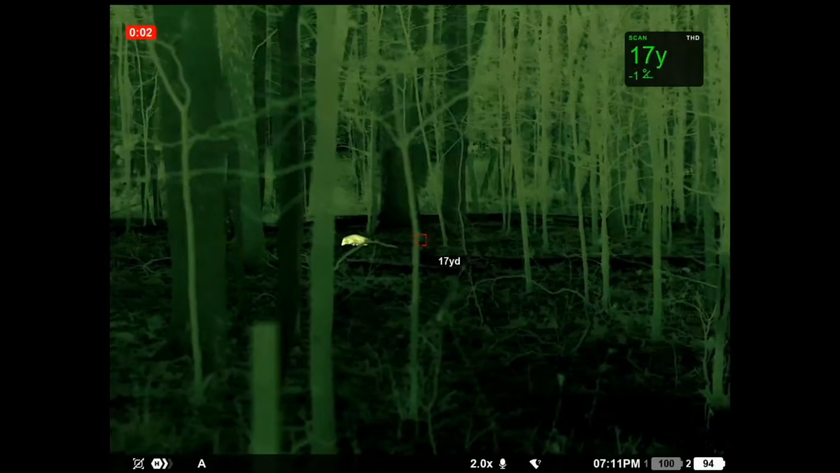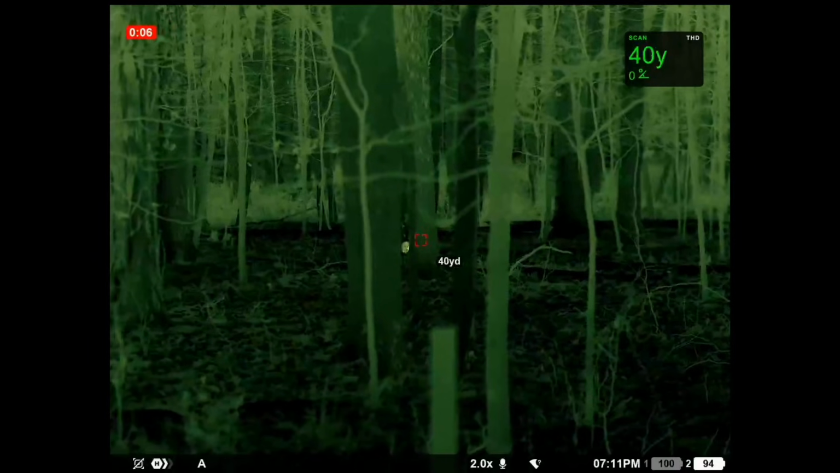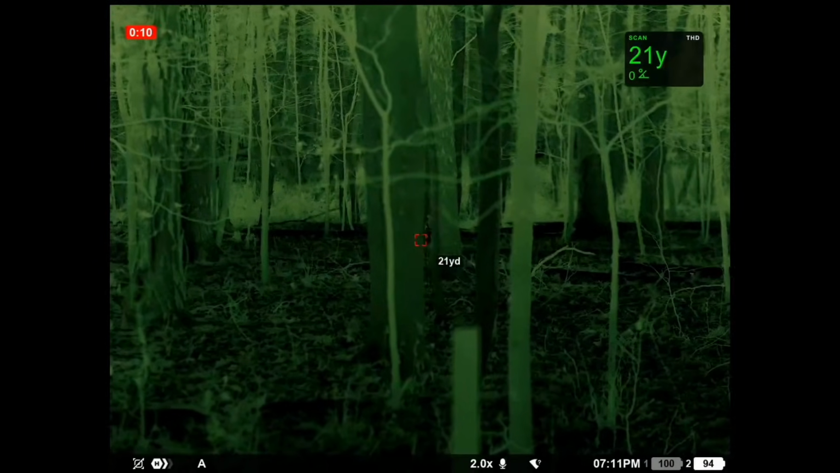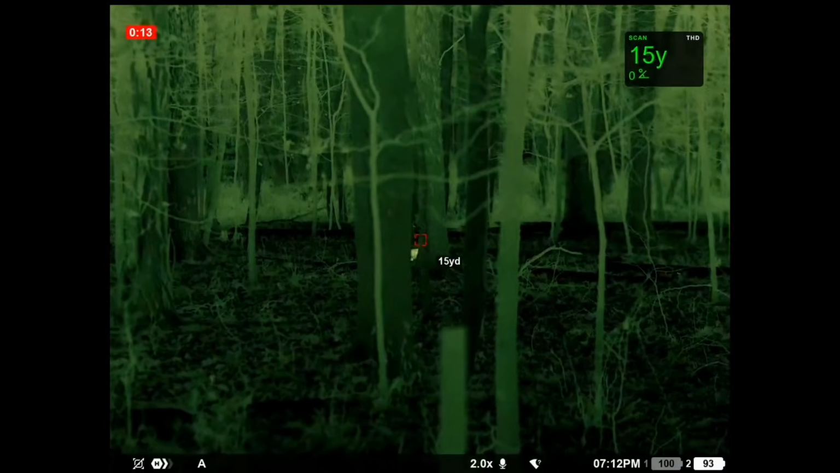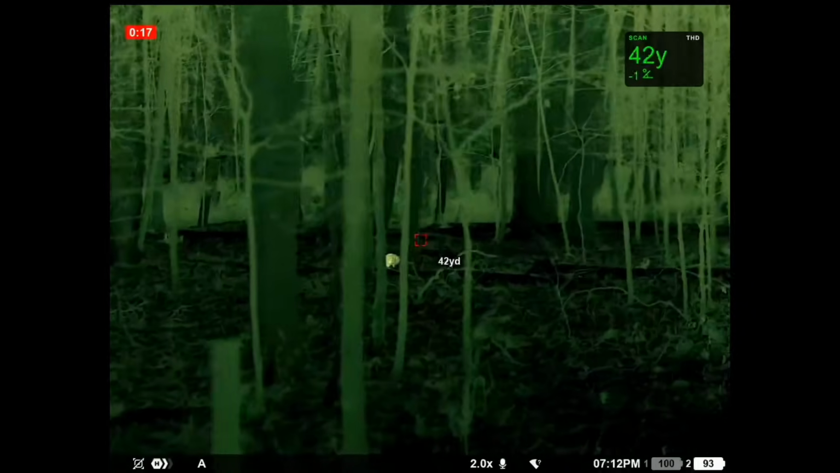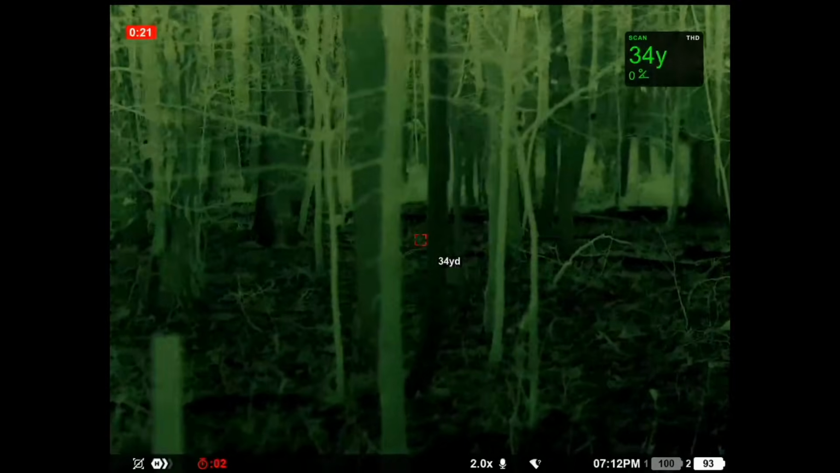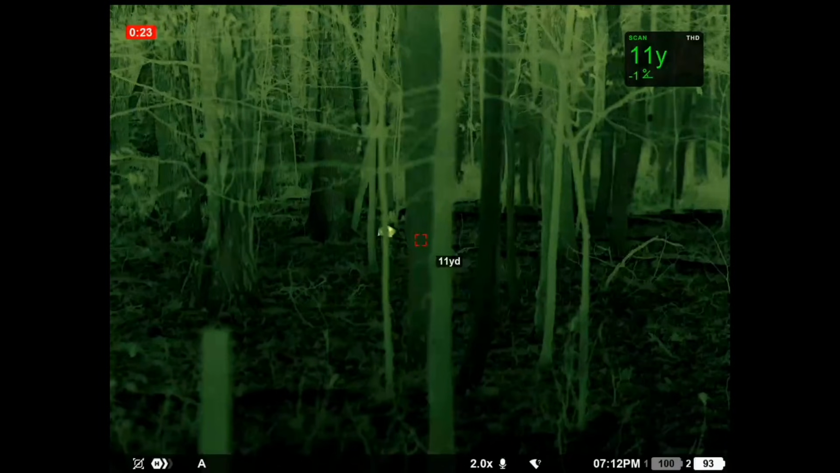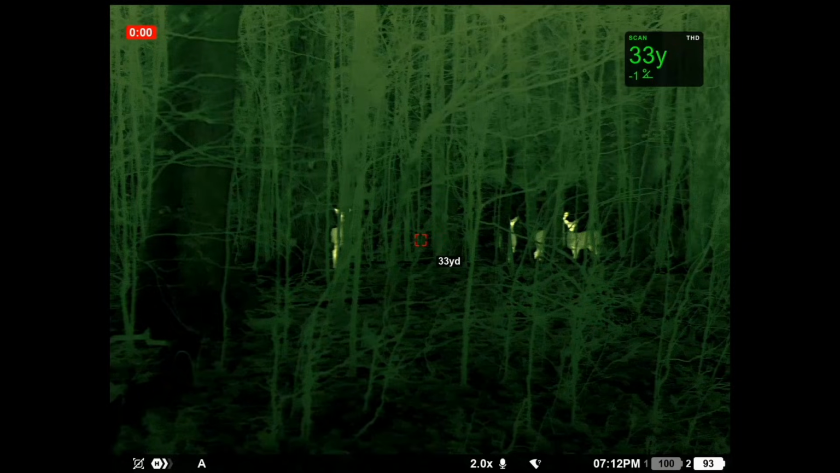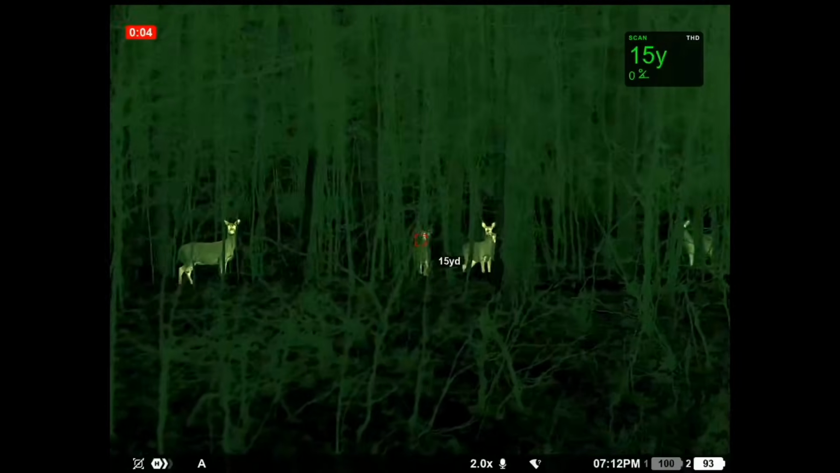Well, there's all kinds of possums out tonight. You hiding from me, buddy? Oh, darn. Hello.